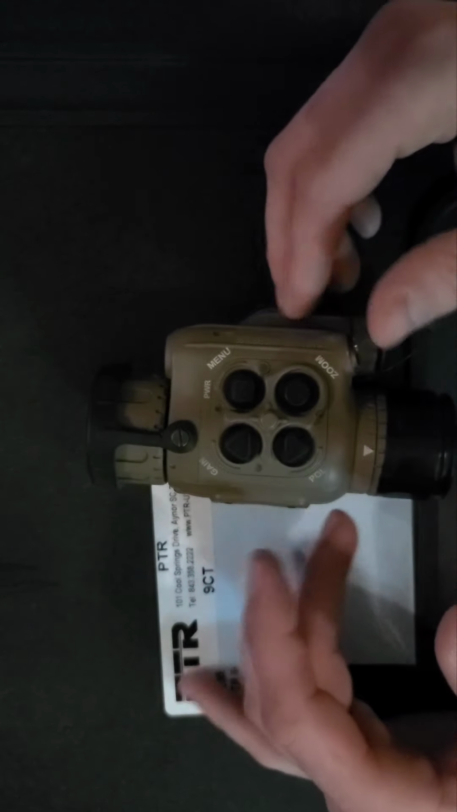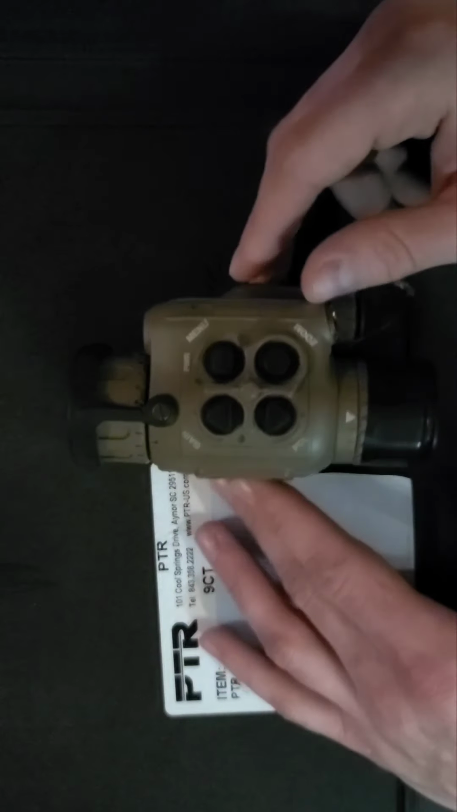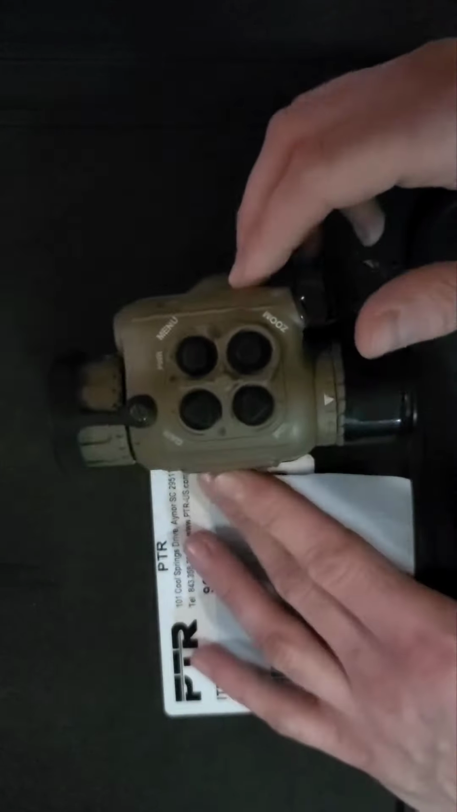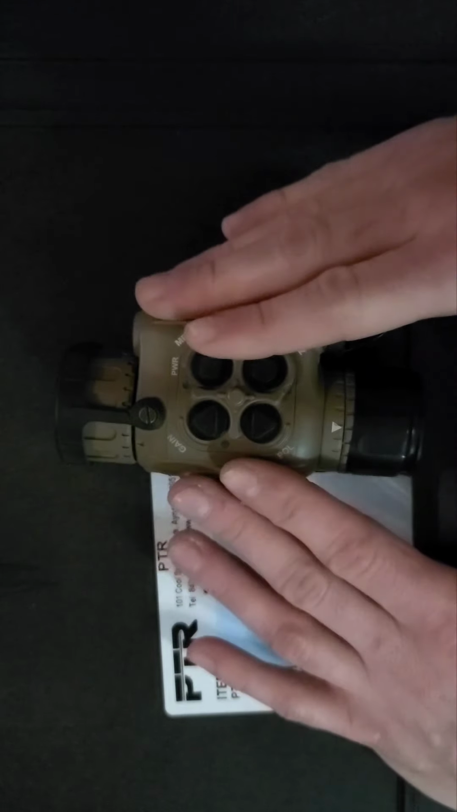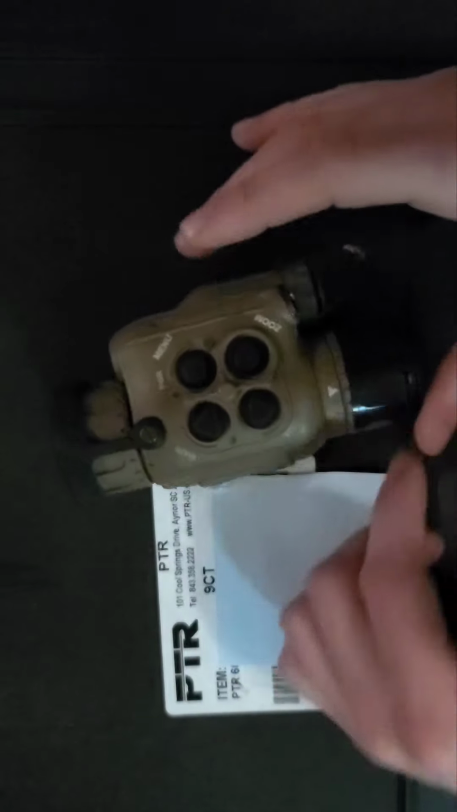Now, going to the clip-on capability, which I'm sure a lot of people are pretty interested about, this makes a really good jack-of-all-trades unit because of the field of view. Field of view is 15 by 11 degrees. So, with a unit like this, the field of view is large enough to where you can use it as a handheld / helmet-mounted spotter.